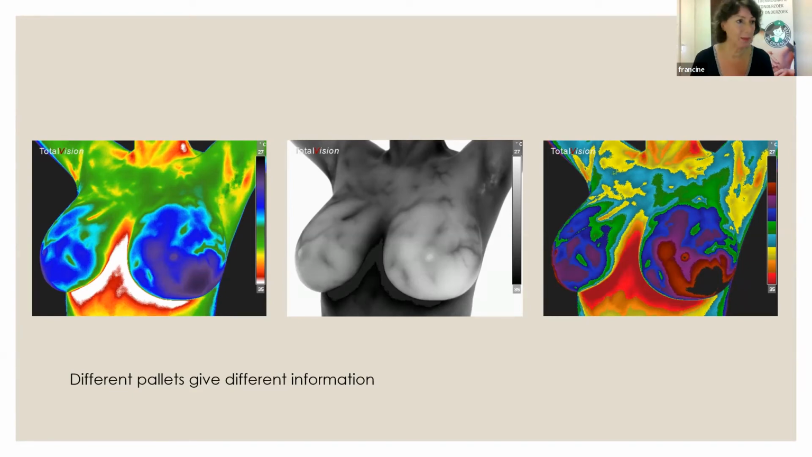If you go sporting, then please wear a bra. Don't worry. But if you wear it all the time and you just don't know that the lymph is congested, that is a bad sign. So I'm not against the bra. It's just that I want women to get the knowledge of what the bra is actually doing. So if they want to wear a bra, perfectly fine, but then do the dry brushing as well every day.